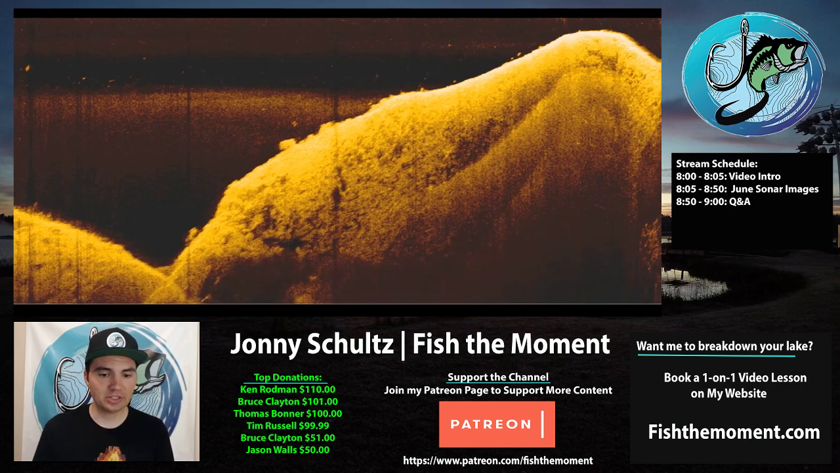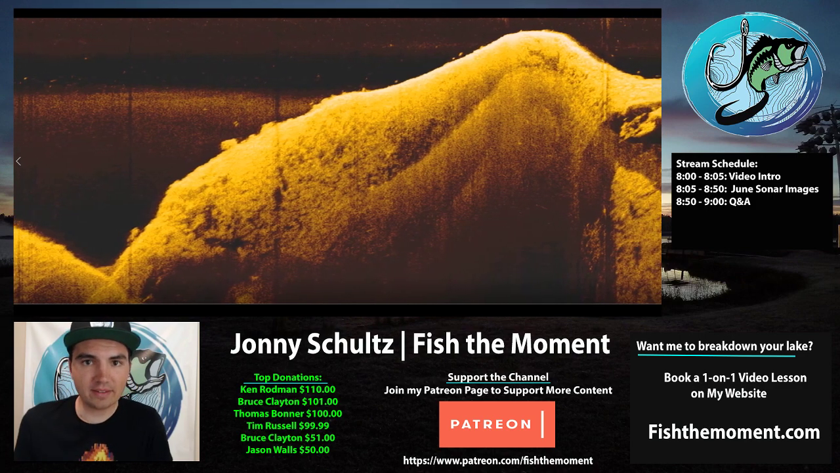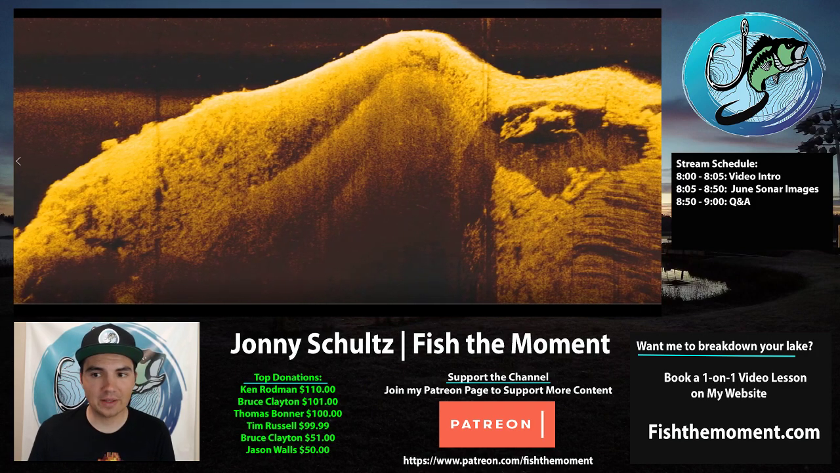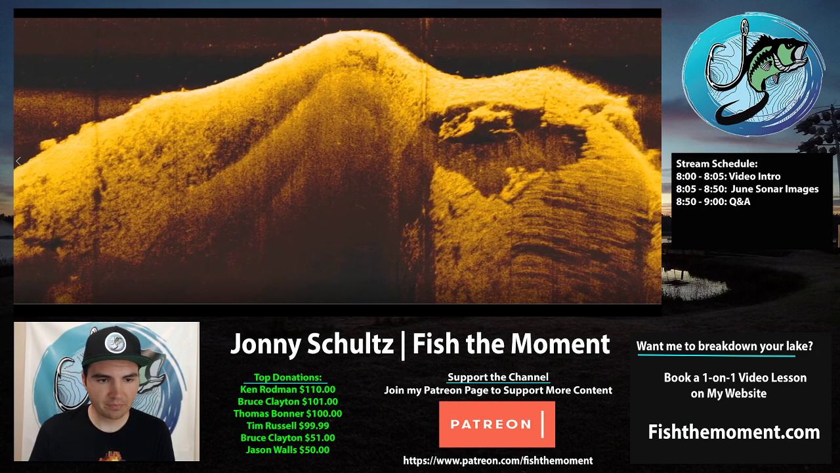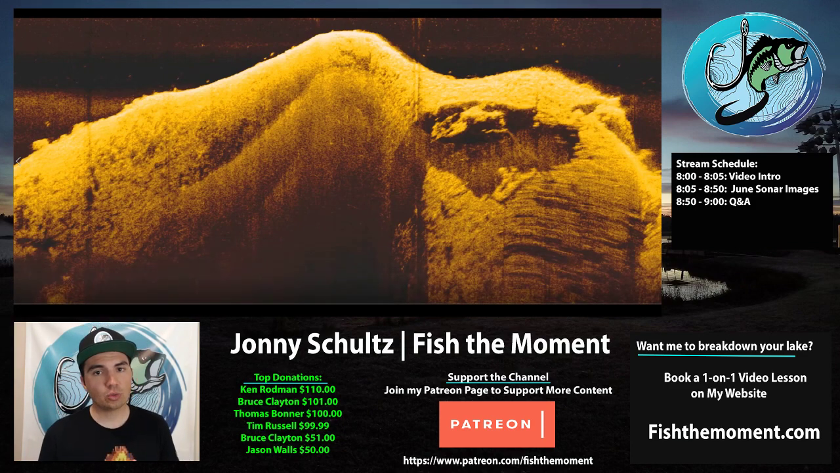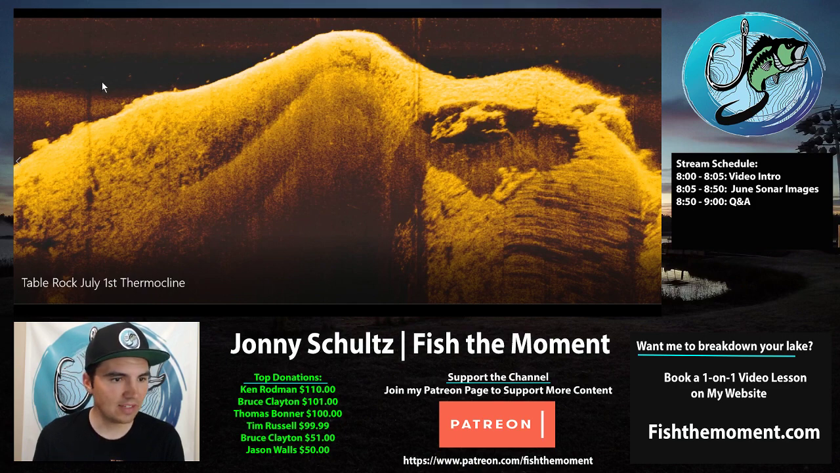The first example is a main lake point that comes up pretty shallow and then drops off into deeper water. This is a point that I was catching a lot of fish on throughout the beginning of June on Table Rock Lake. One thing you'll notice about this point in particular is that it's very deep off the end here, and it drops pretty deep on this side as well. On both sides of the screen, you can see that it's pretty deep. It actually drops straight into 100 feet of water.